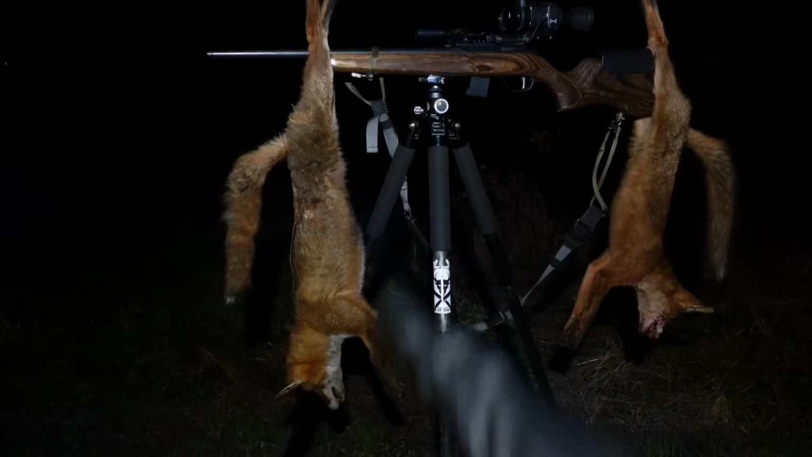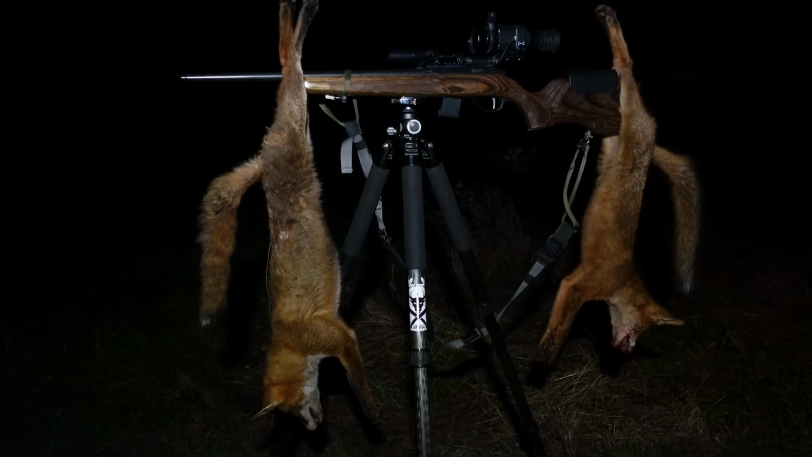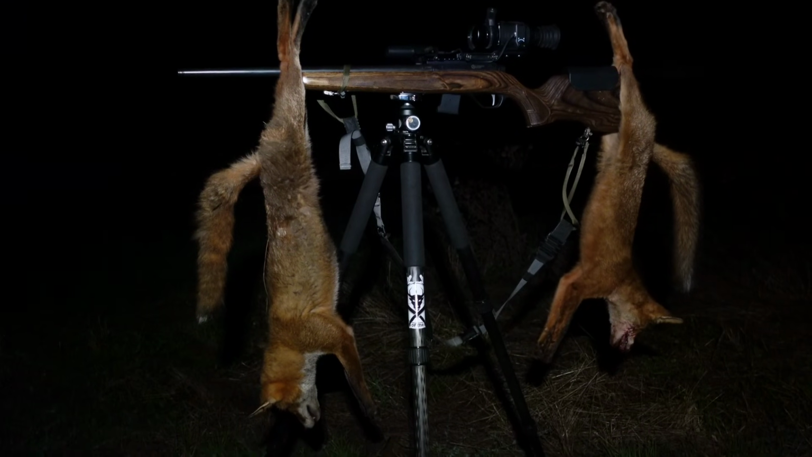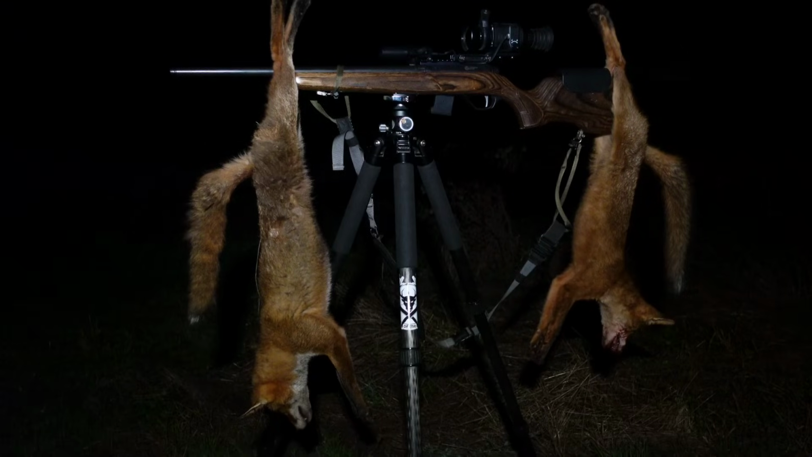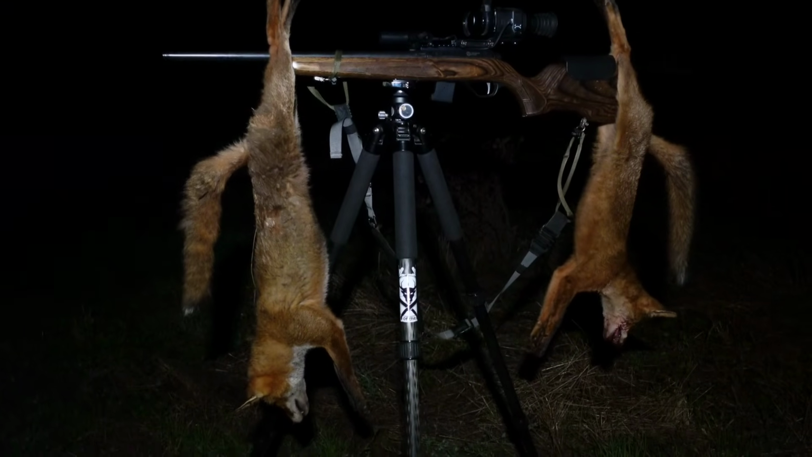Bigger vixen here, she copped a chest shot. Now she was at about 150 metres, so for me that's about the limit on the HMR for these foxes, especially with chest shots. Now you'll see this one, she does a bit of a runner. I don't like to see that all that often, but job done nonetheless.